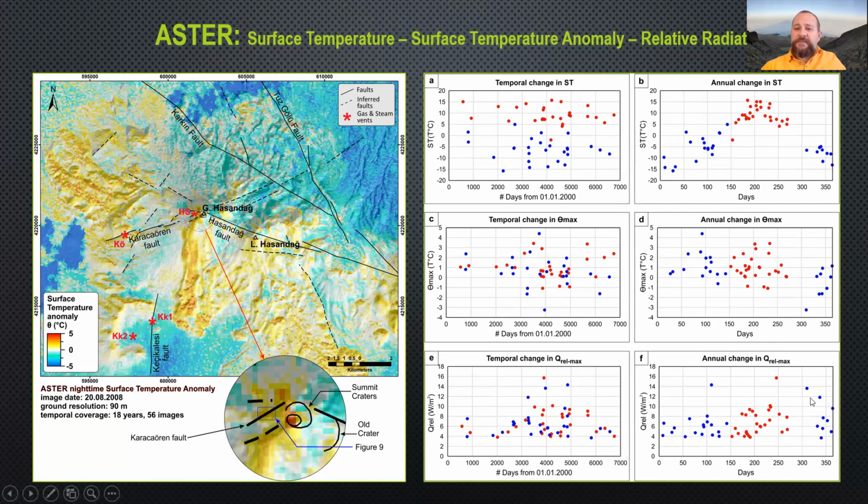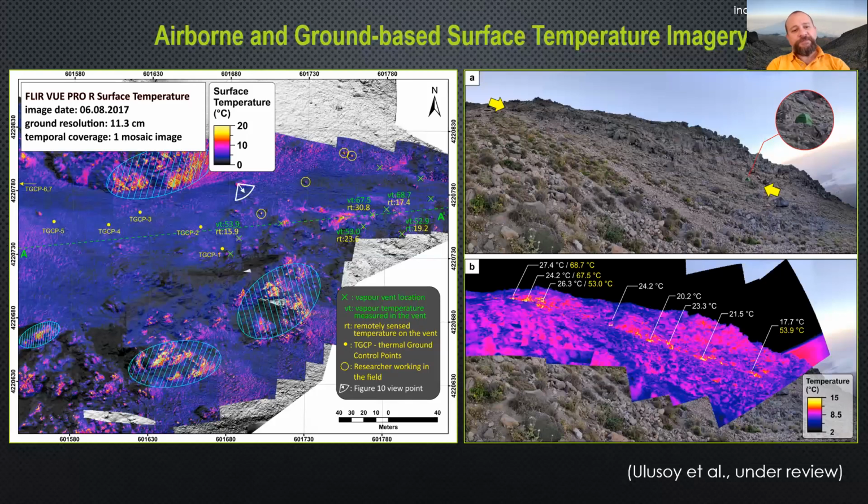You can see there are some solitary anomalous values, but they are not continuous in time. And this is the summit zone. This is the anomaly we observed in the summit zone. It is not clear in every image, but we have those anomalies in some images on the ASTER thermal imaging.